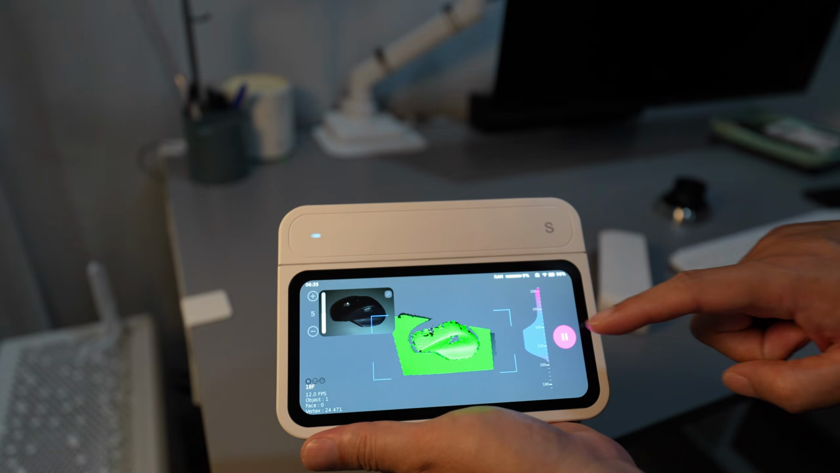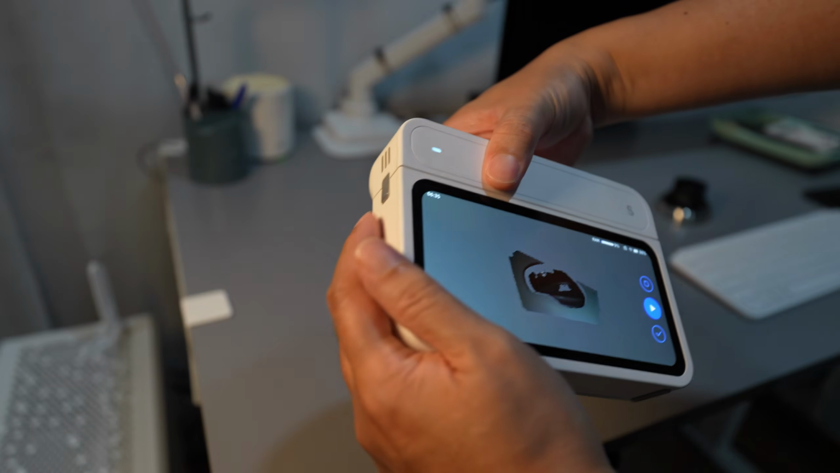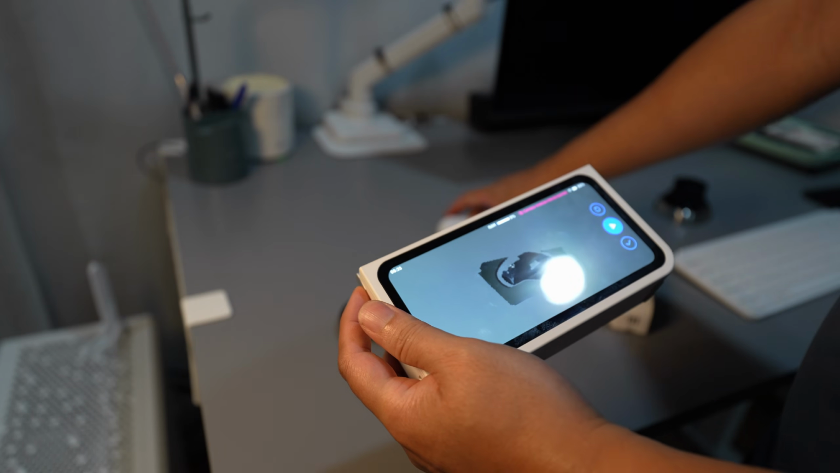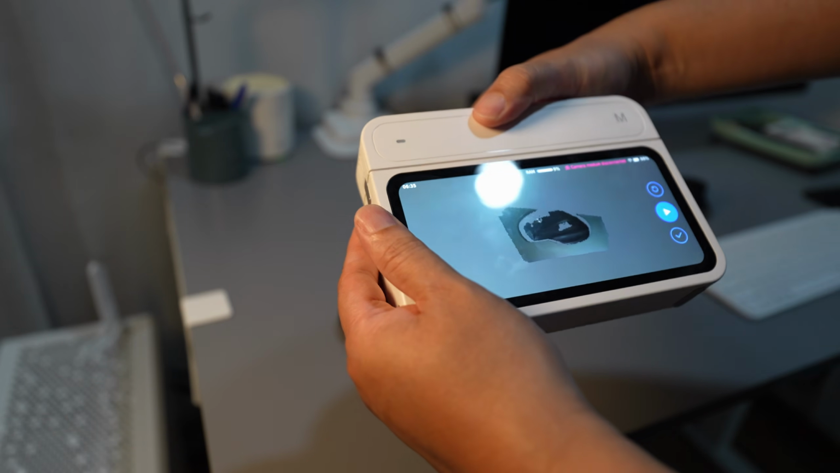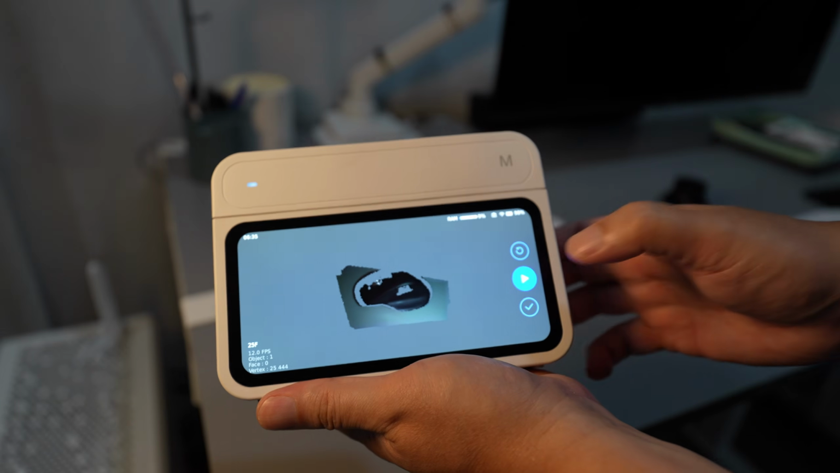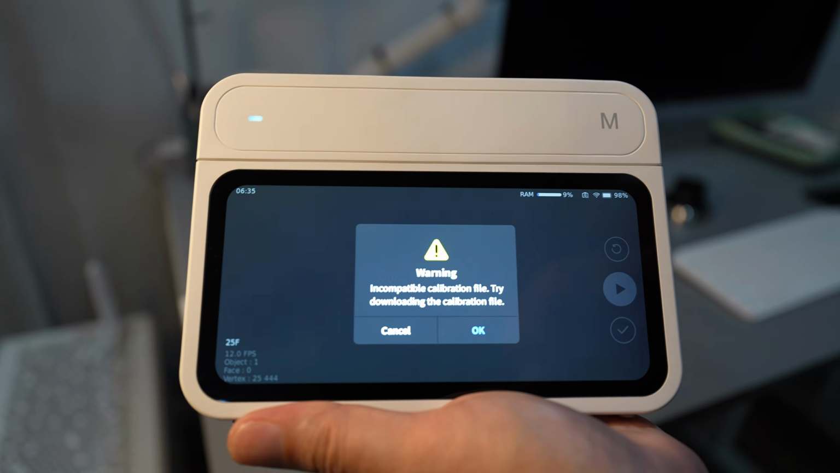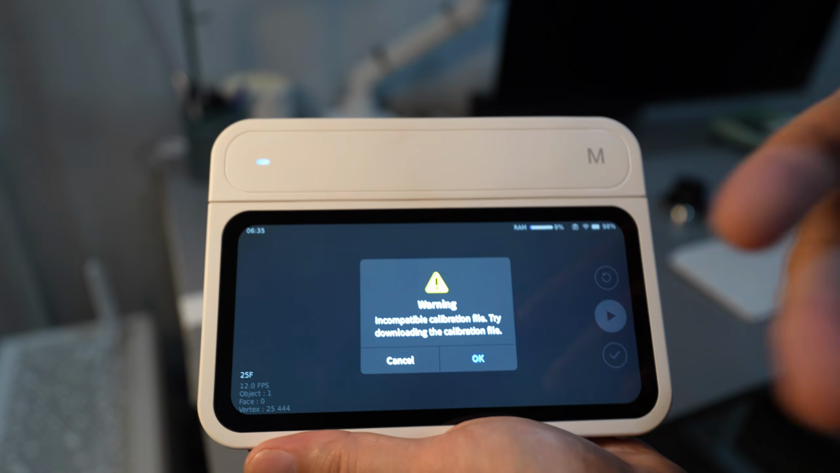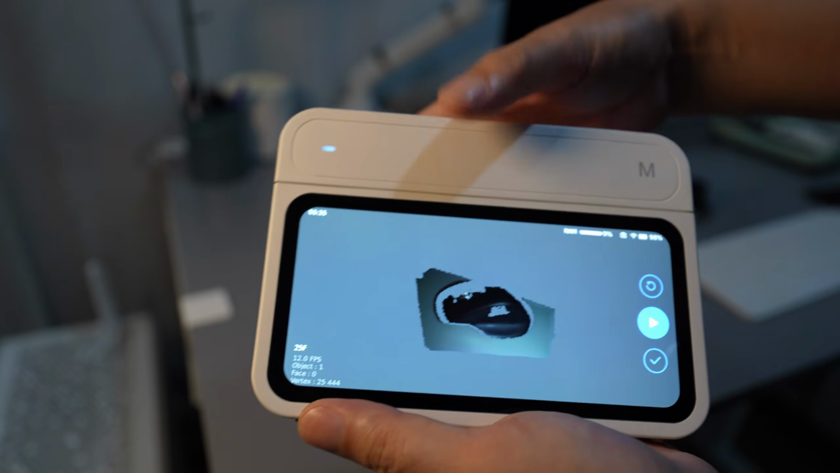And you might wonder what happens if you swap sensors mid-scan. For example, starting with the S module for fine detail, then switching to the M module for better tracking. The answer is it's not possible with the Turtle. It will throw a warning message since each module uses different calibration data. They cannot be combined in a single scan session.